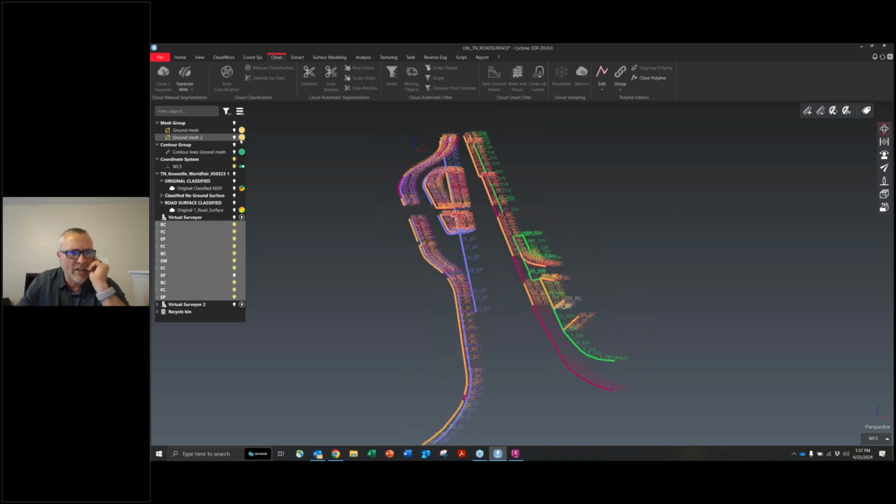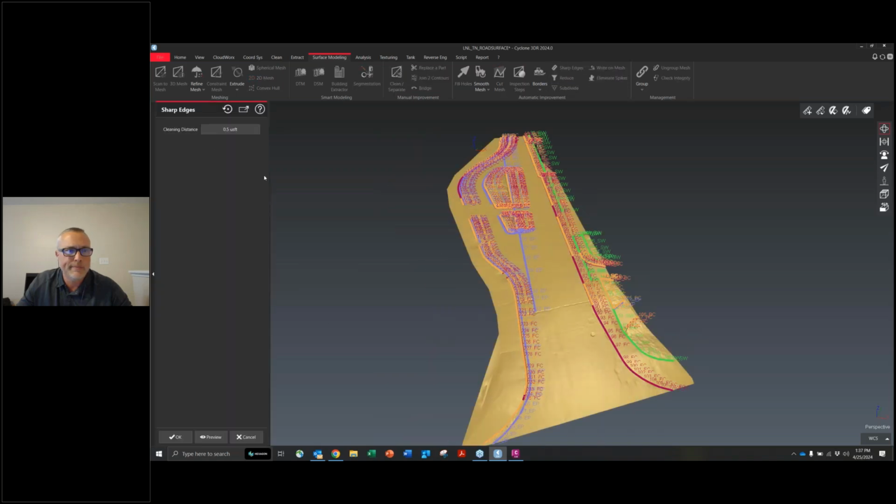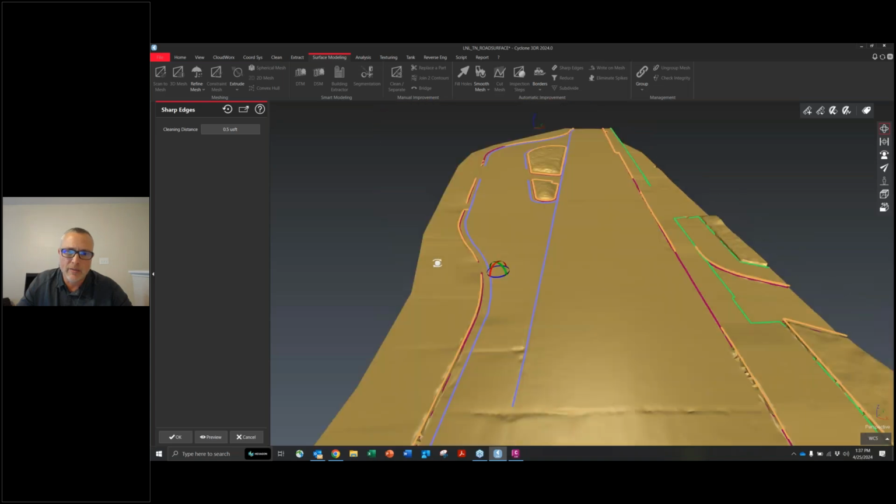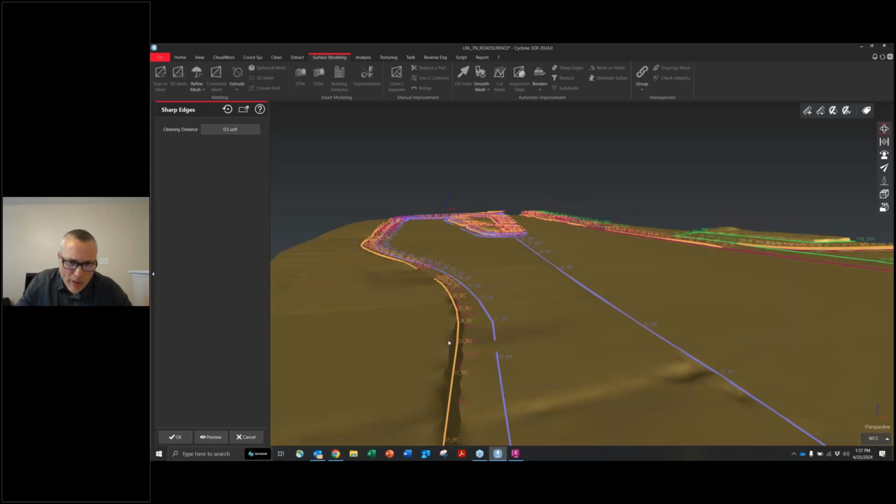And we take our mesh, same process we used last time. We select all our lines. We select our mesh, and we sharpen the edges. Clean distance roughly about a half foot. I use that because sometimes we're kind of blurred through the edges, especially right here. That's probably less than a half foot, so I'm trying to get it to pull up to that edge.